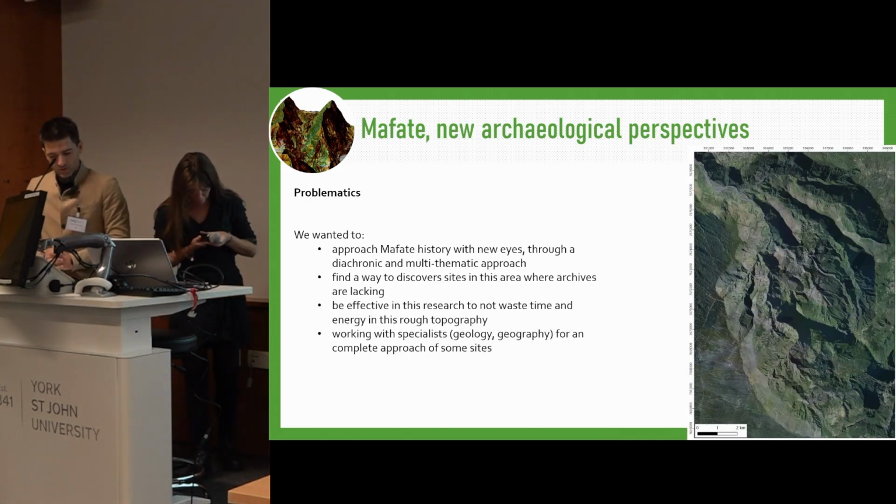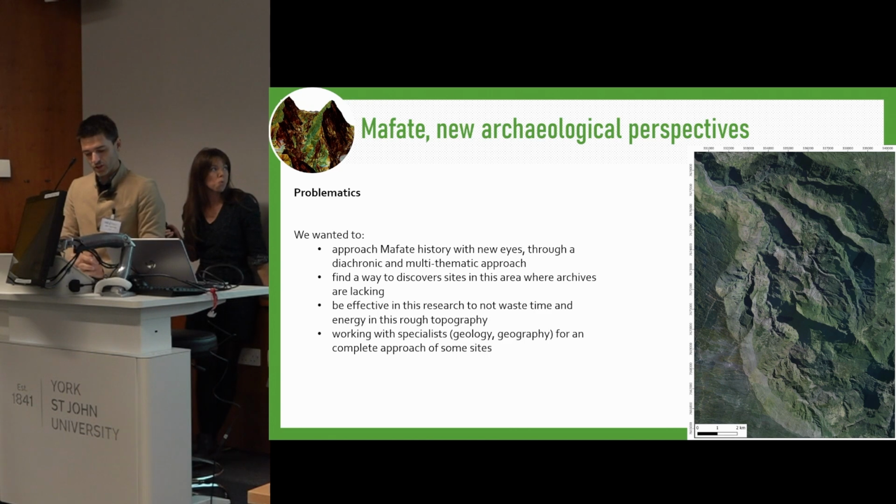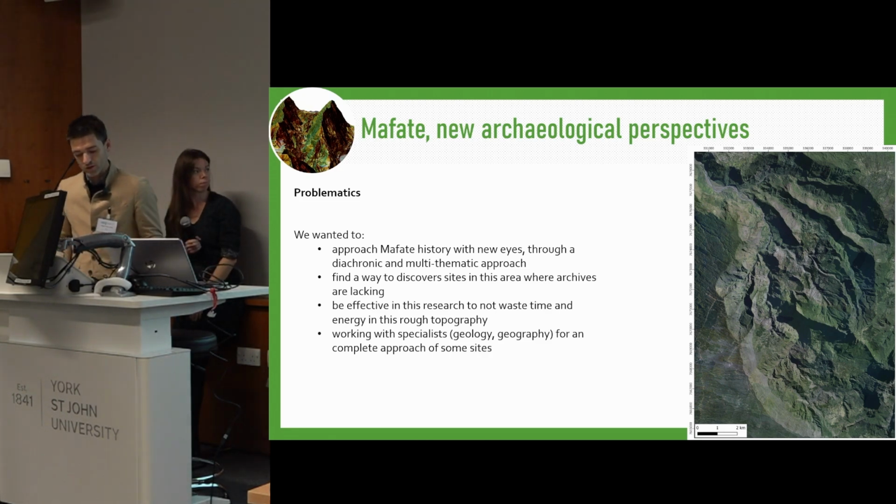To us, this study had several goals: study Mafate's history and archaeology with new eyes through a diachronic and multi-thematic approach, find a way to discover sites with only a few historical clues, find a way to be effective in this kind of landscape with tropical vegetation and this topography, and work with other specialists to further understand discovered sites.